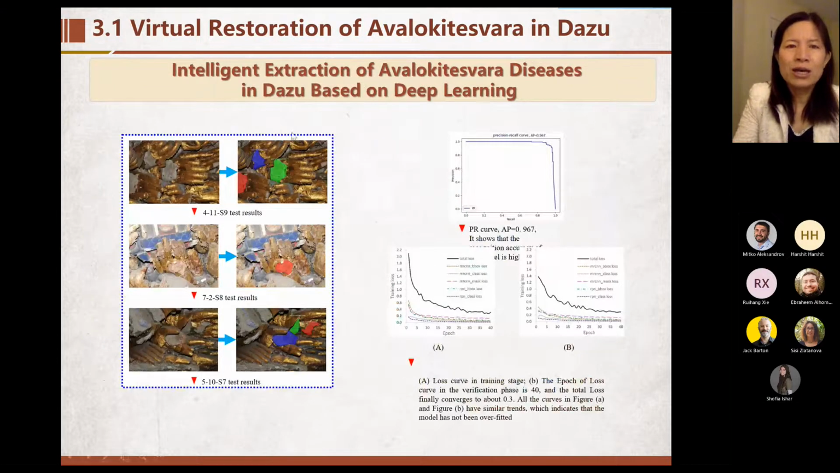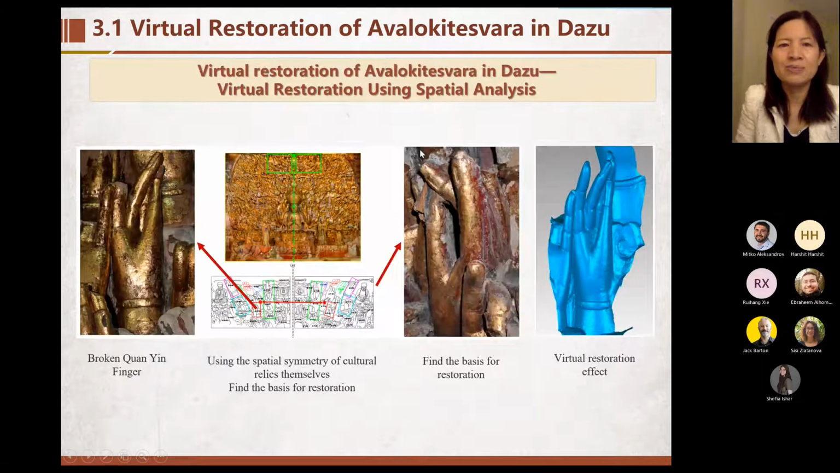We can also do intelligent extraction in Dazu based on some deep learning. We can also do some virtual restoration in Dazu, using spatial analysis. Although there are almost 1,000 hands there, we can find some interesting rules.